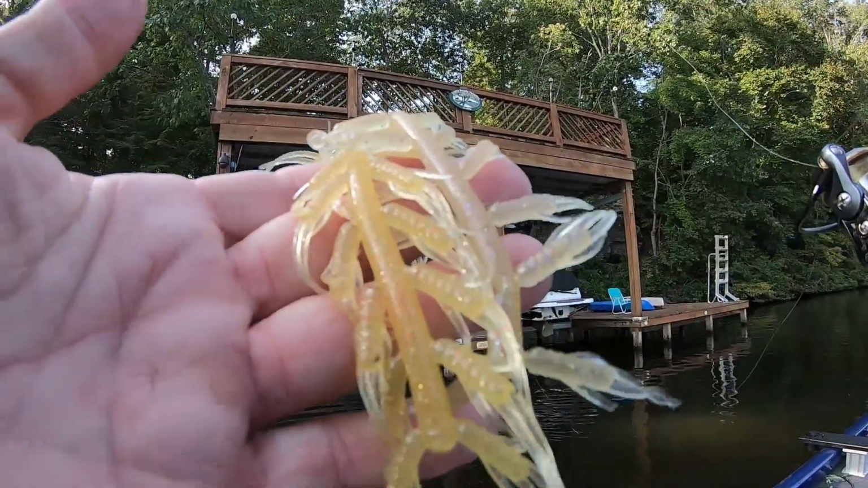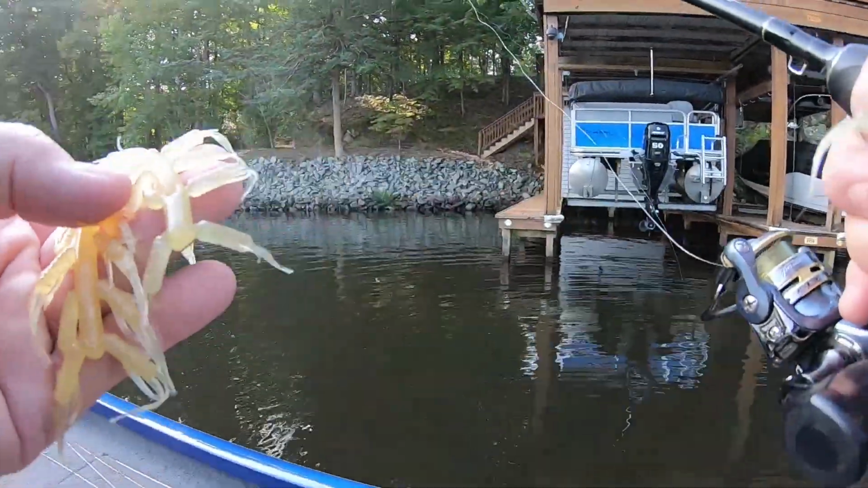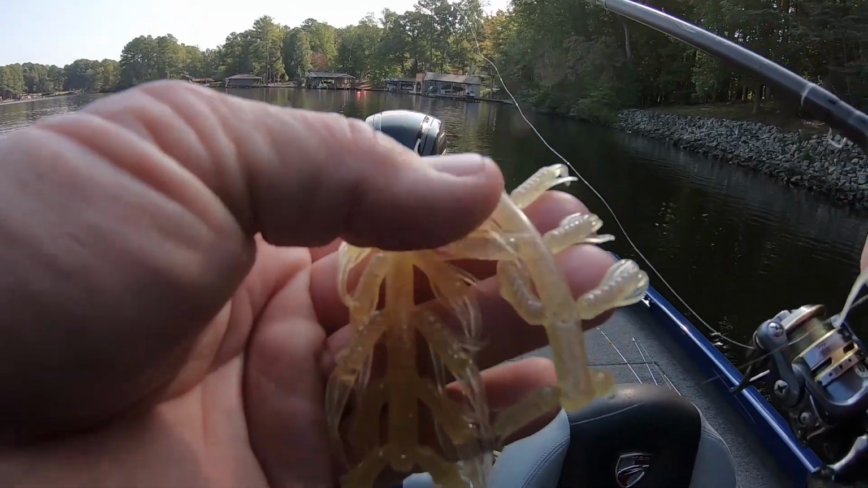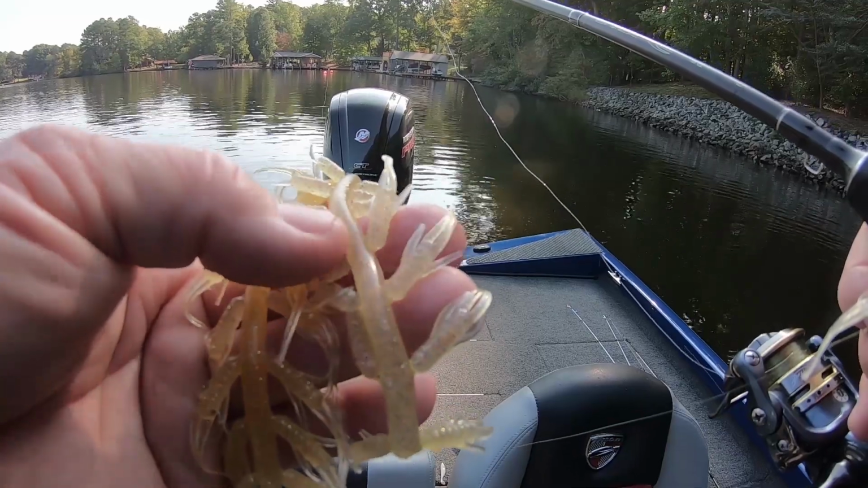The one on the left, here's one I've been throwing. This is the color I'm throwing now, and I'm in the shade here. It's a real light yellow, as y'all can see. And it's got purple. I see purple.